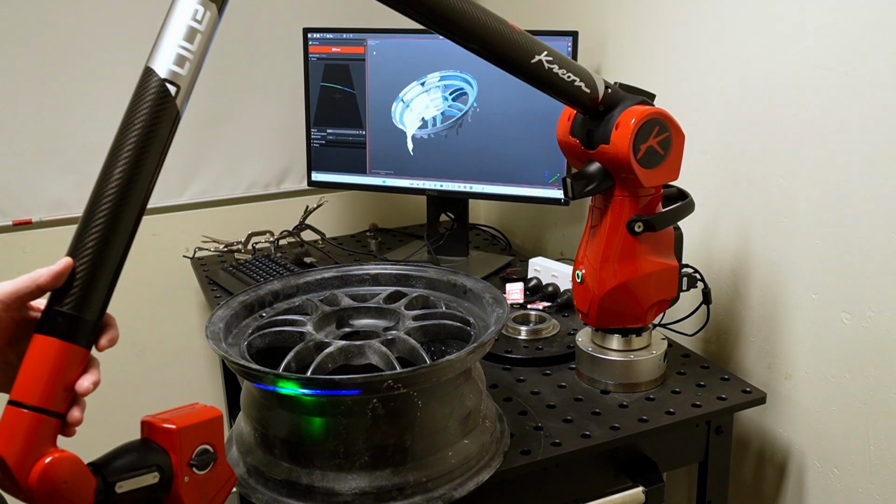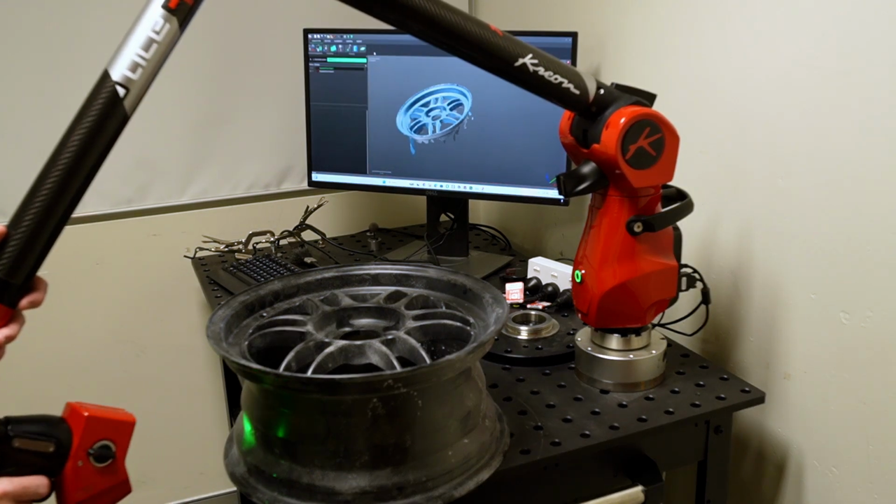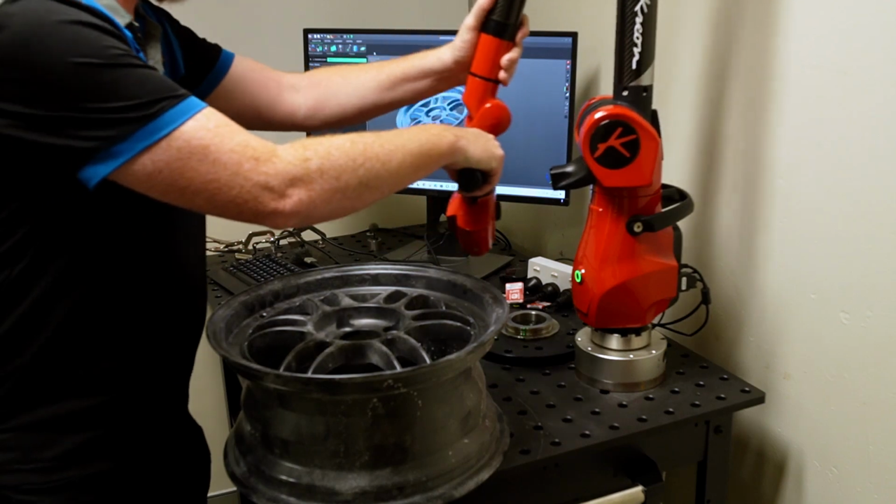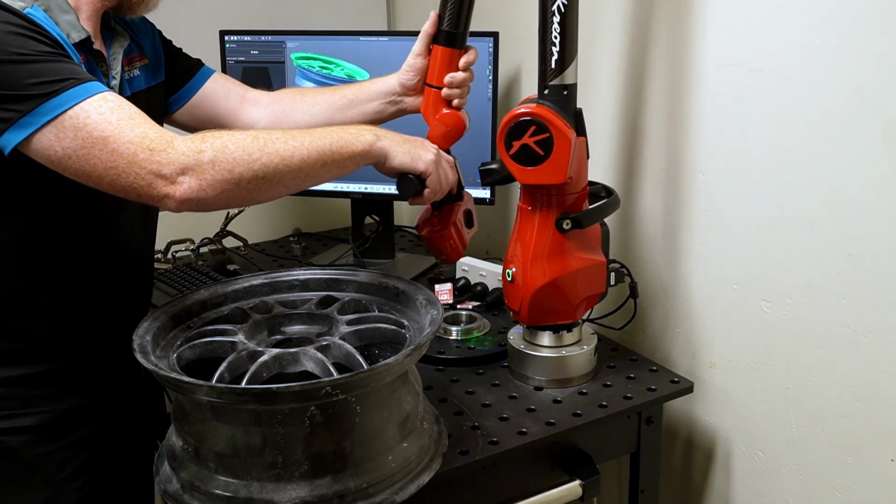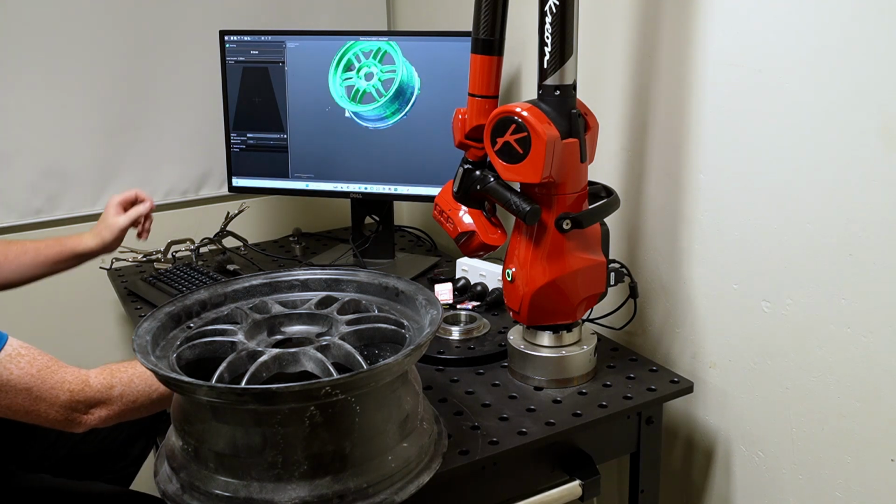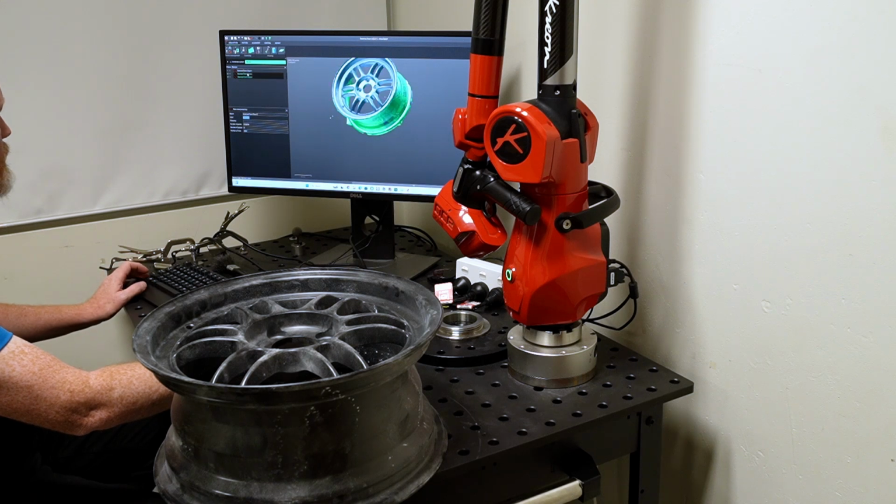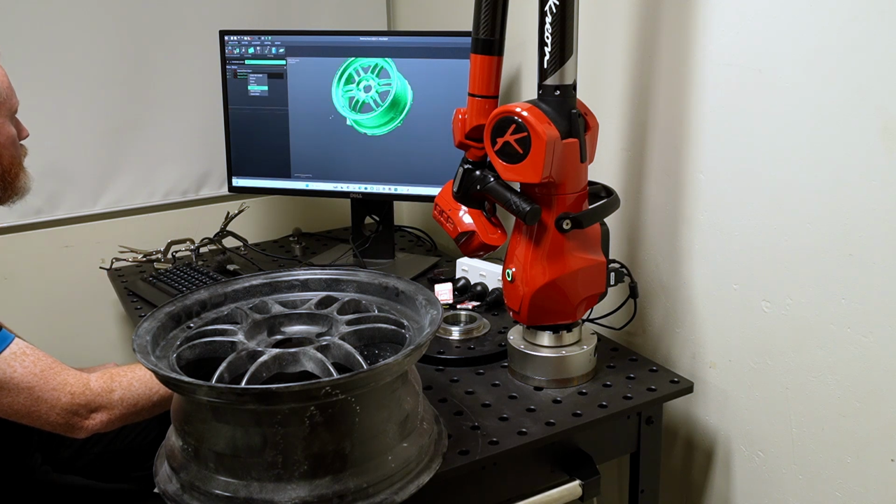If the laser can't reach the area or the camera can't see the area, it can't be scanned. And this means that holes are very difficult to capture well in a scan. And if you do want to get these holes more accurately, that's when you can attach a probe to this scanner and manually probe some of those features.